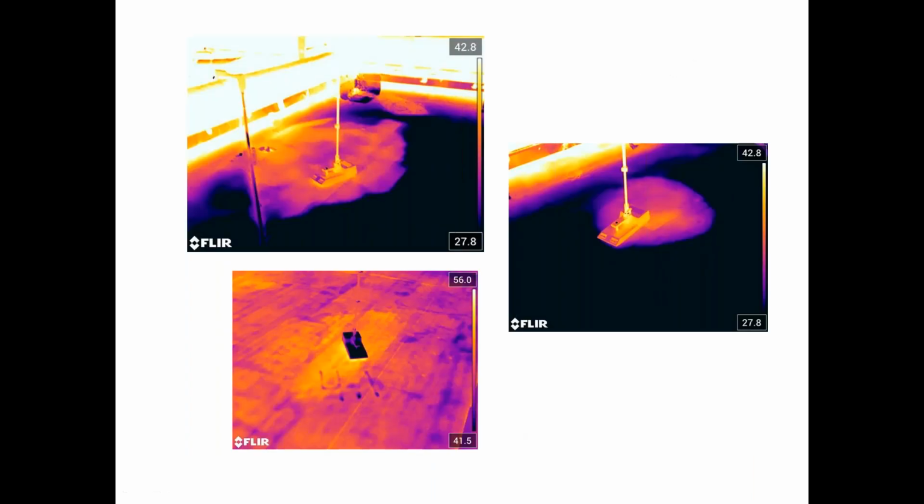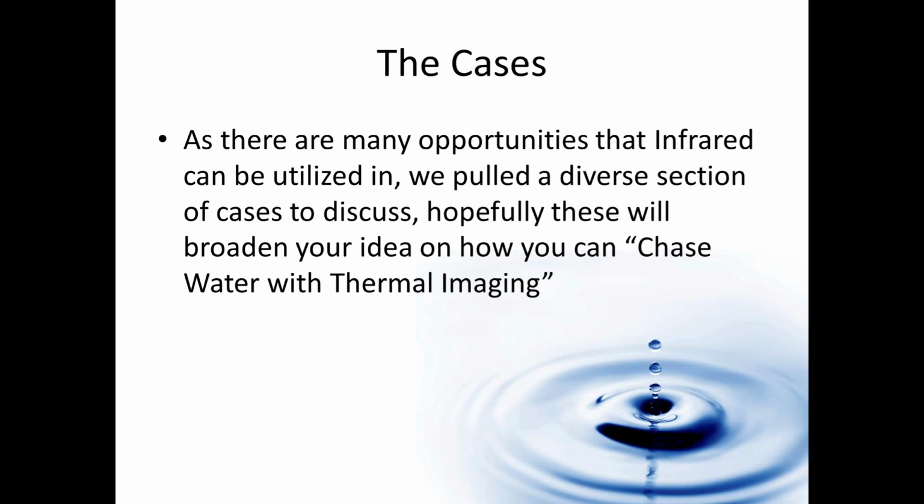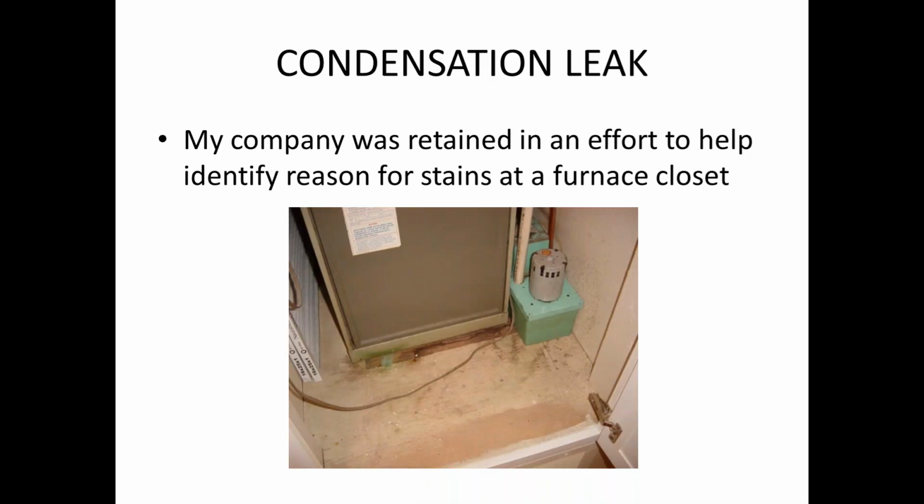Also, that meter is expressly used on commercial inspections. Due to capacitance, commercial roofing materials will maintain the energy of the sun, and wet areas will show differently than dry areas. That's what we're showing as an example here. Again, the moisture meter is used to validate conditions that we find. So we're going to go through a few cases to give you a little bit of an understanding of what we can see on the thermal camera.